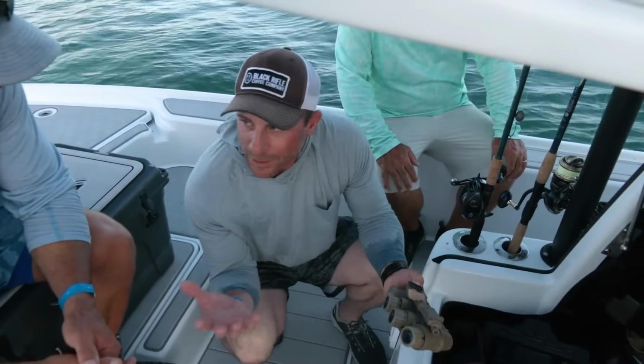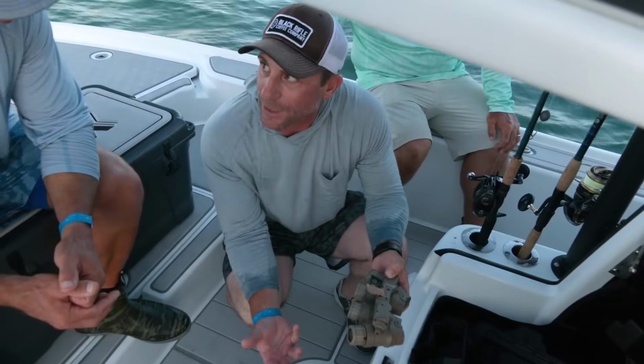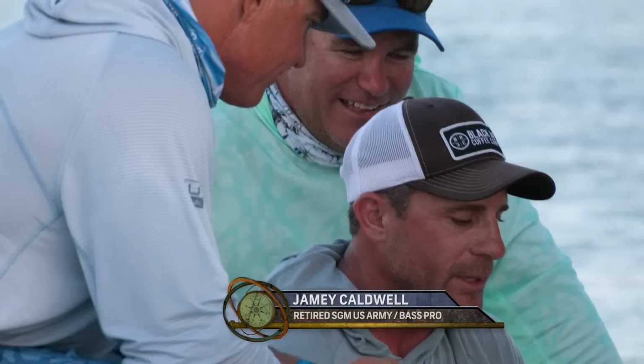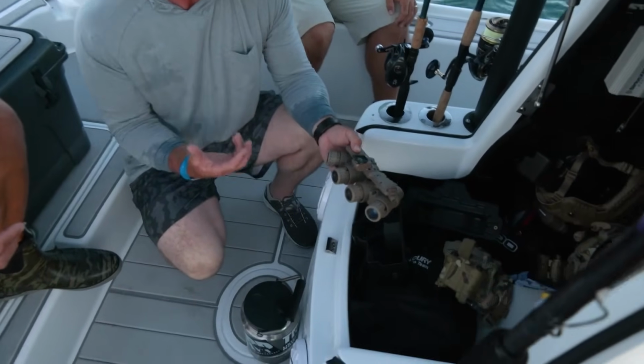Now, the human eye has a 200-degree field of view. A typical dual tube night vision setup only gives you 40 degrees. So this is going to give you more than double that. You get a 98-degree field of view. So as we're scanning, looking for these tarpon rolling, whatever it is tonight, this is going to give us the best capability.